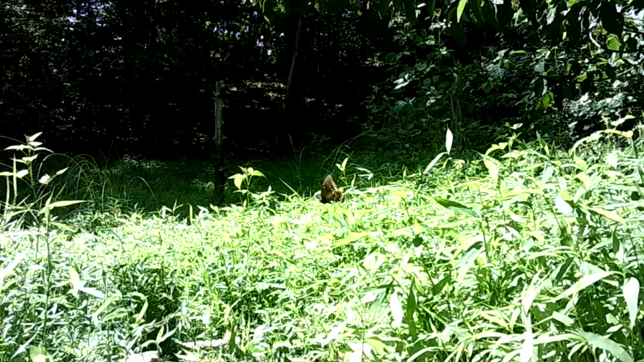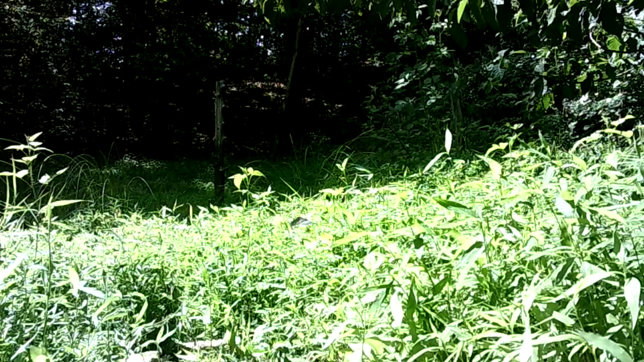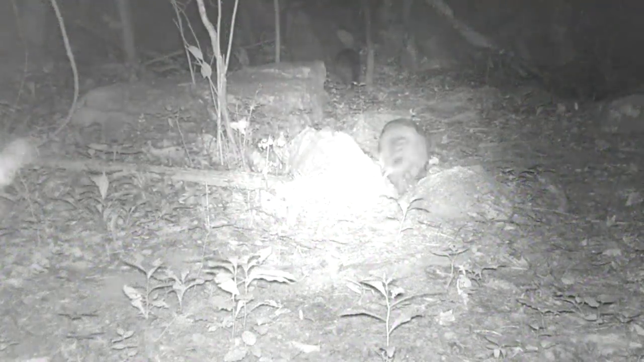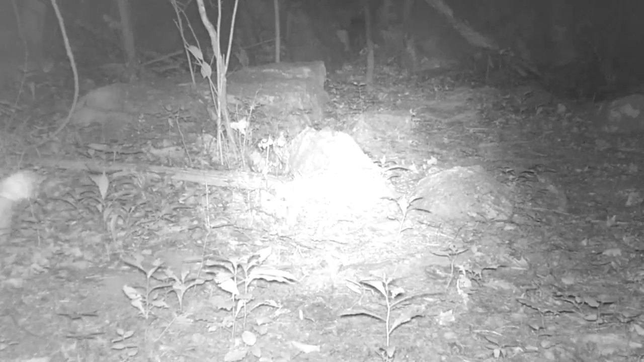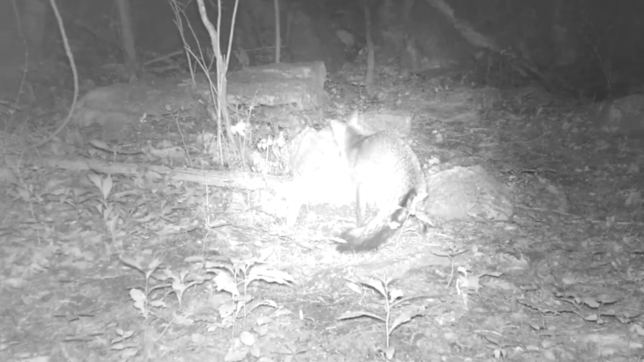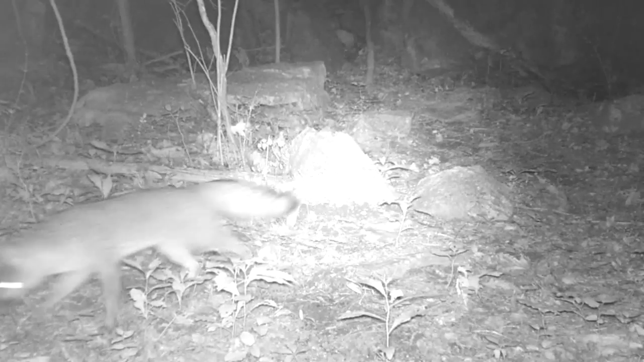The other camera, all I caught during the day was a little butterfly. It's getting so grown up. Come dark, the coons are out making their rounds. The whole family's on the move. And there's old Freddie or Betty. They're back. They've been tending to their young.